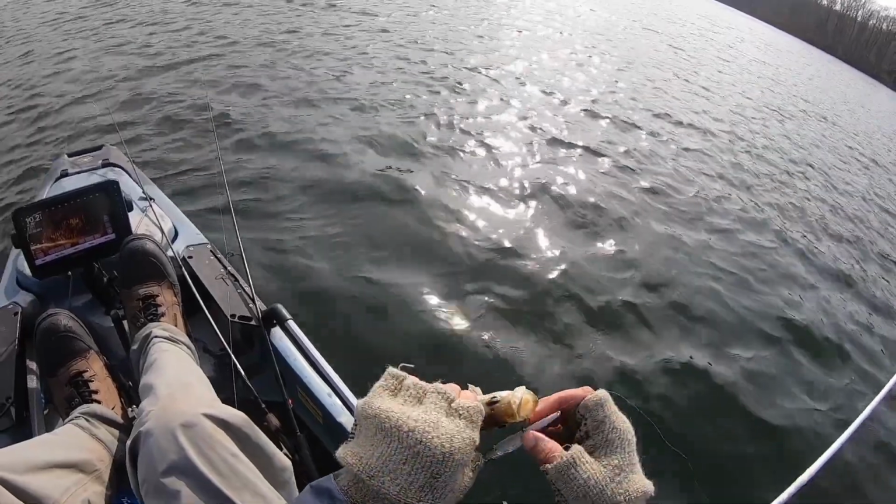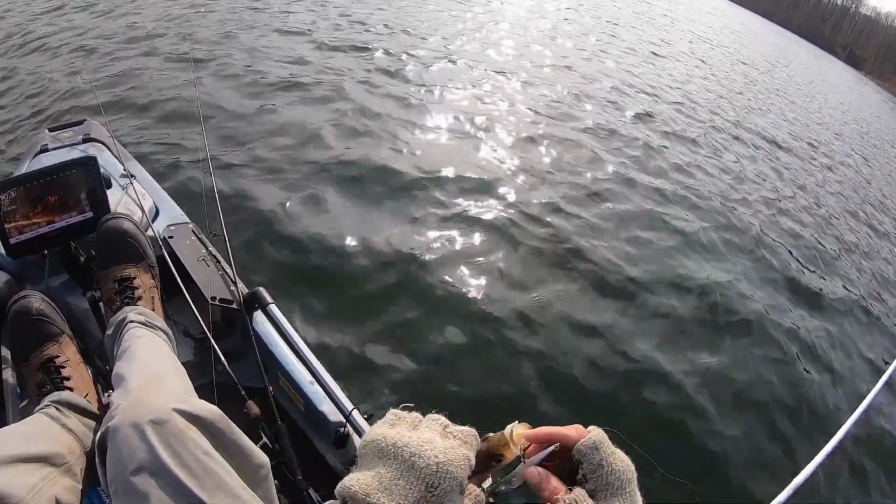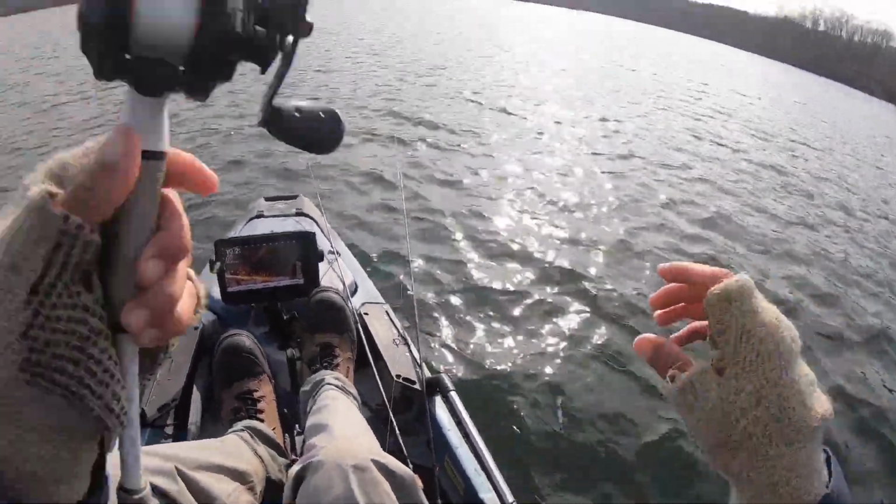My camera really doesn't do it justice. These fish look pretty small, but I want to say the average fish this day was about 10 or 11 inches for us, and we had a few over 12 and maybe one or two 13 inches. Nothing huge, but some really nice fish.